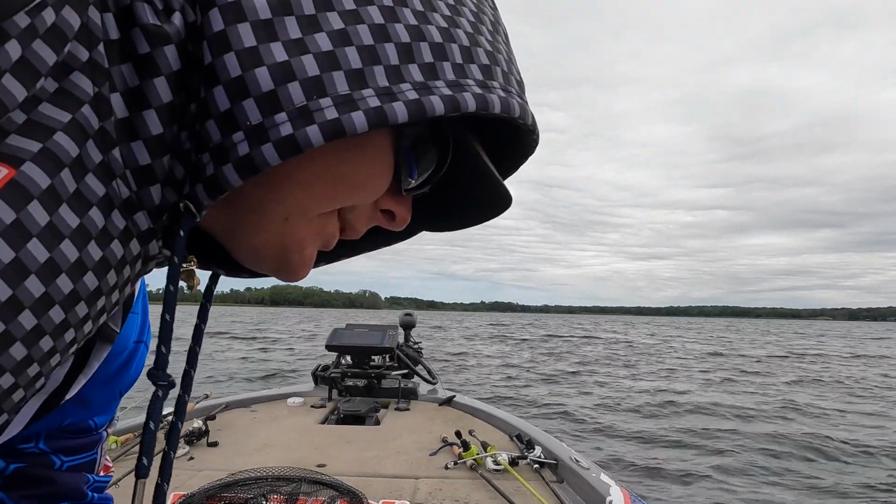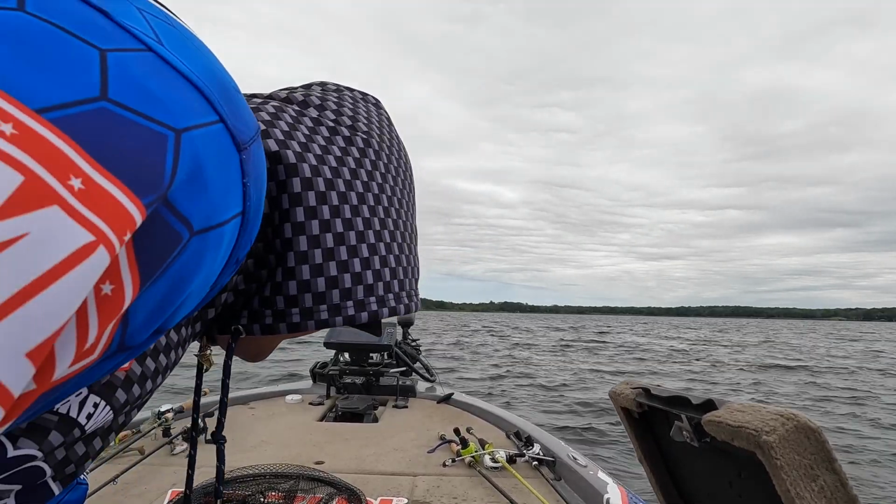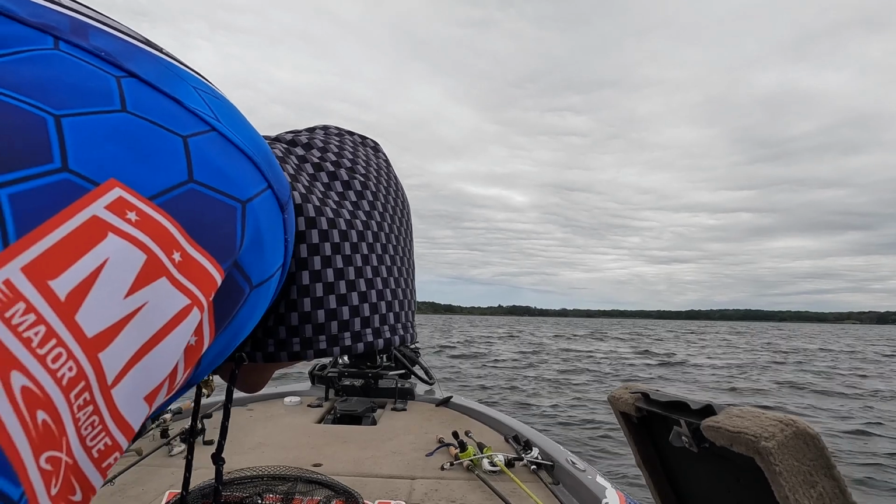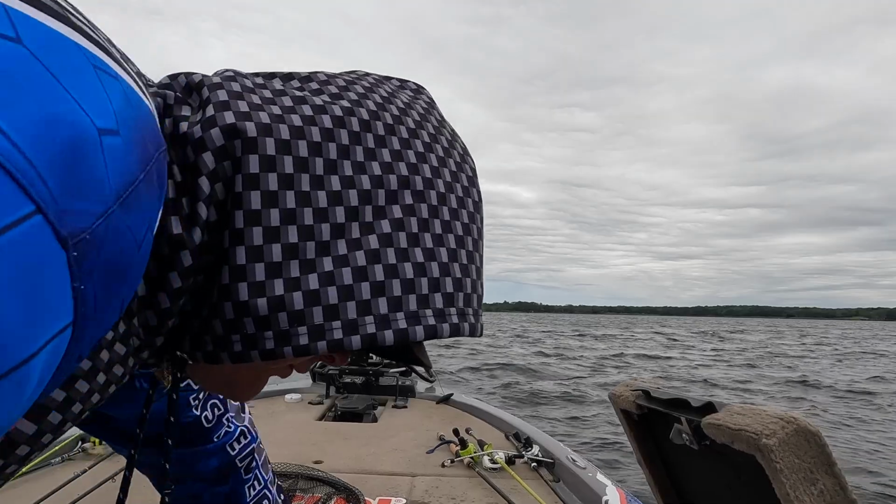Got almost 16 pounds. I have a 6, a 3.64, a 2.5, a 2, and a 1.5.